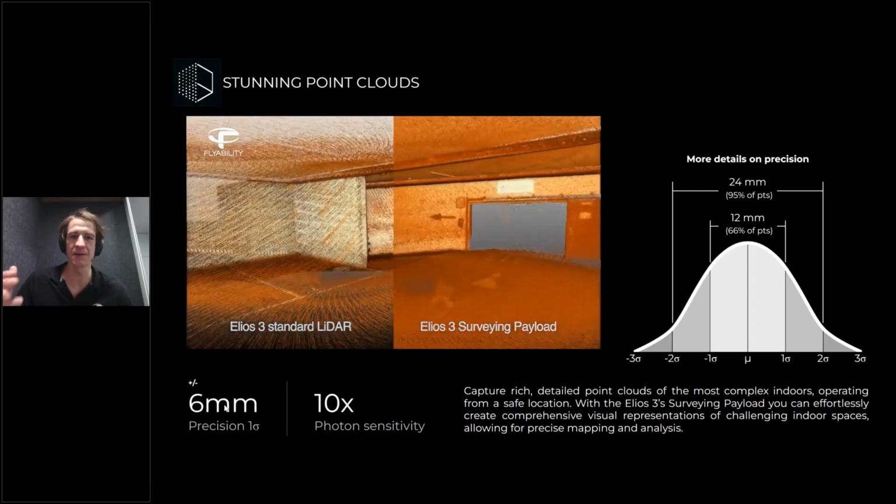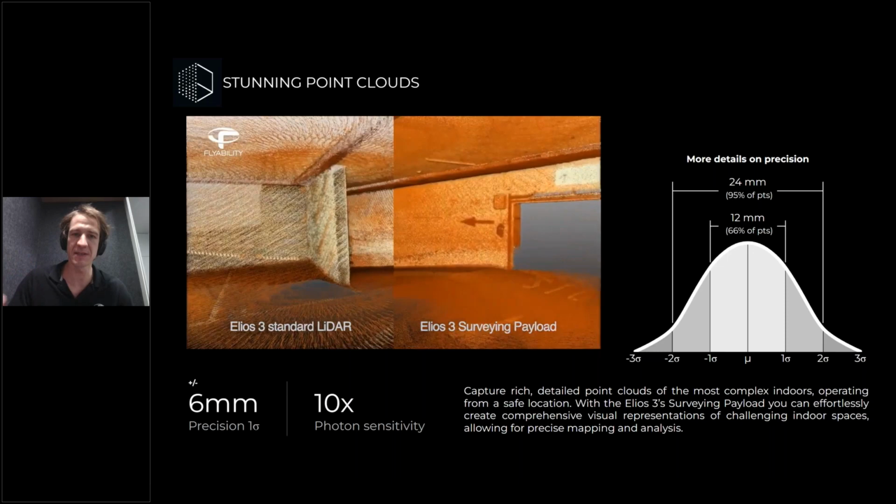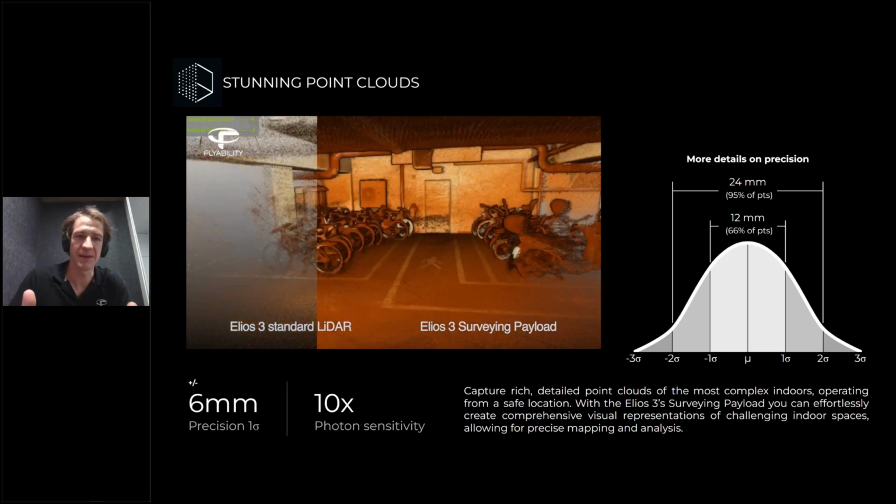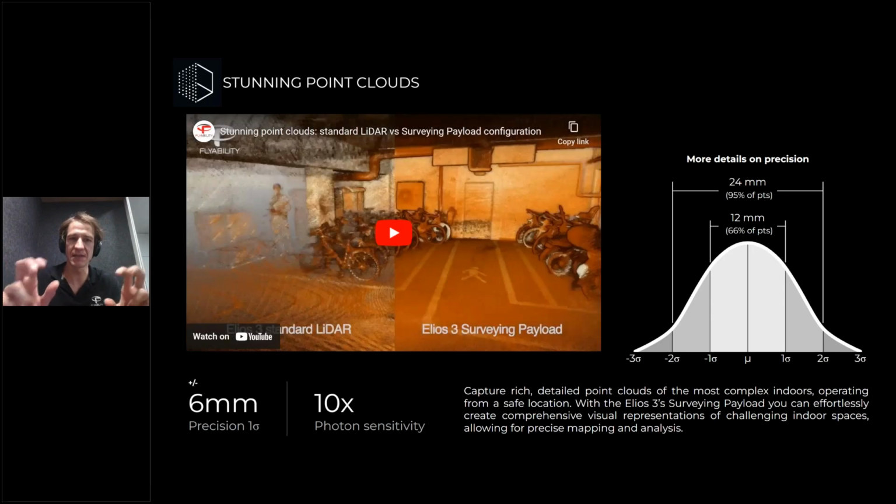Also thanks to the point density and photon sensitivity, you can see all of the intensity showing, for example, lines on the ground or more features, as well as the precision showing a lot more details about all sorts of structure that you might have in your model. And the precision means there's a lower wall thickness, etc.